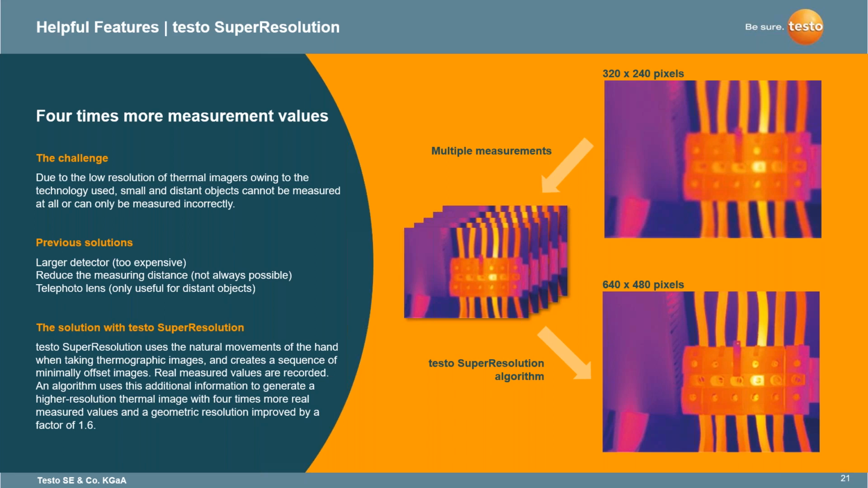With that inspection, we want to make sure we're reporting it and presenting to the customers a potential anomaly with this image or this specific component. This is an algorithm that takes additional information to generate a higher resolution thermal image with 4 times more real measured values and a geometric resolution improved by a factor of 1.6.